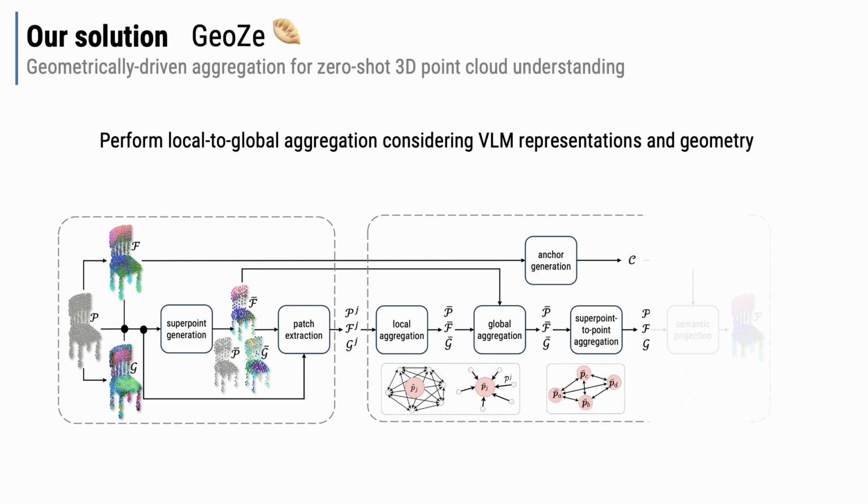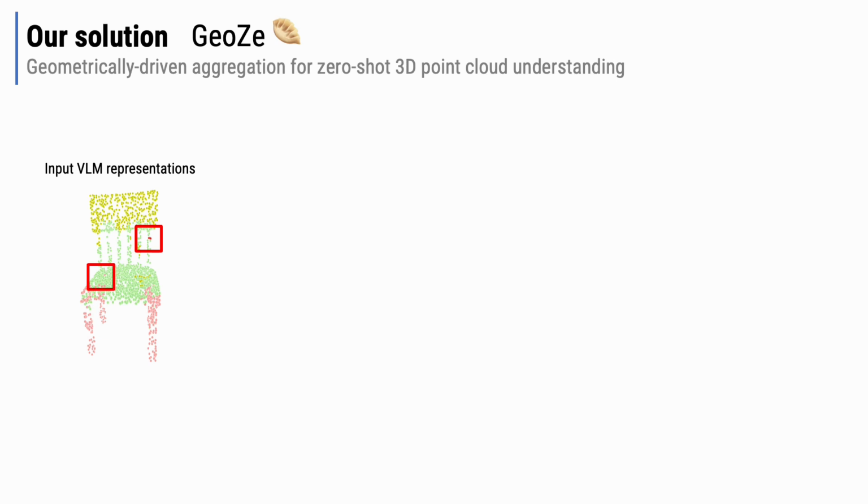A global-to-local aggregation process is further applied to update the point representations based on the coordinate distance and VLM representation similarity between points and superpoints. Finally, we employ the VLM representation anchors to further refine the point-level representation, which becomes ready to be utilized for any downstream tasks.